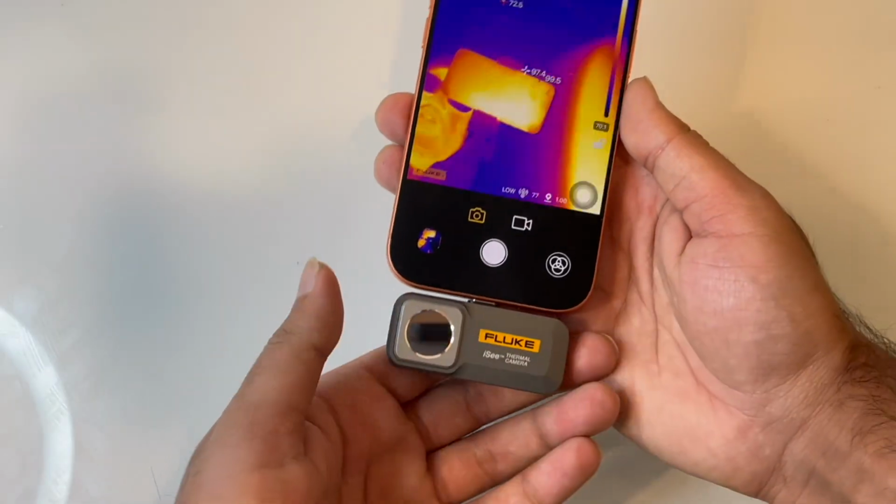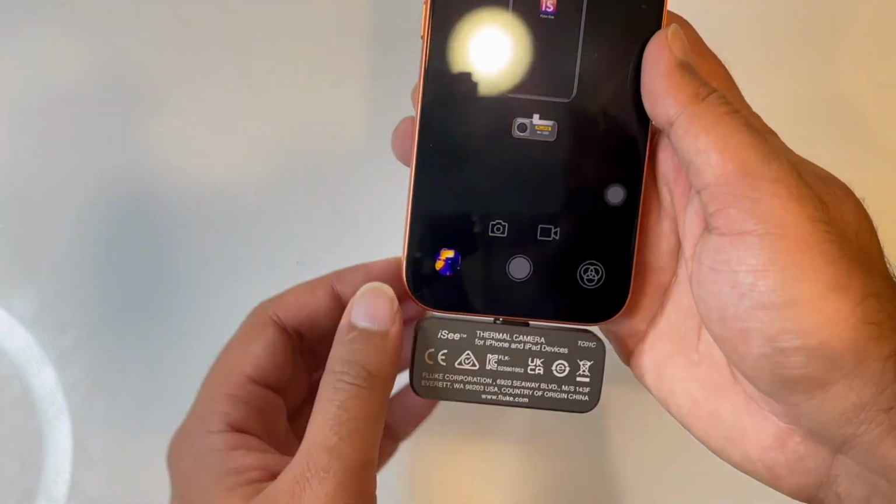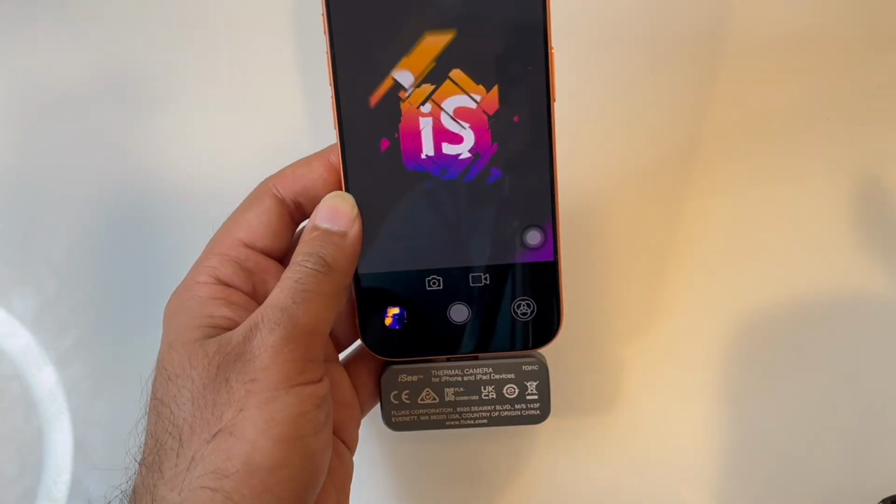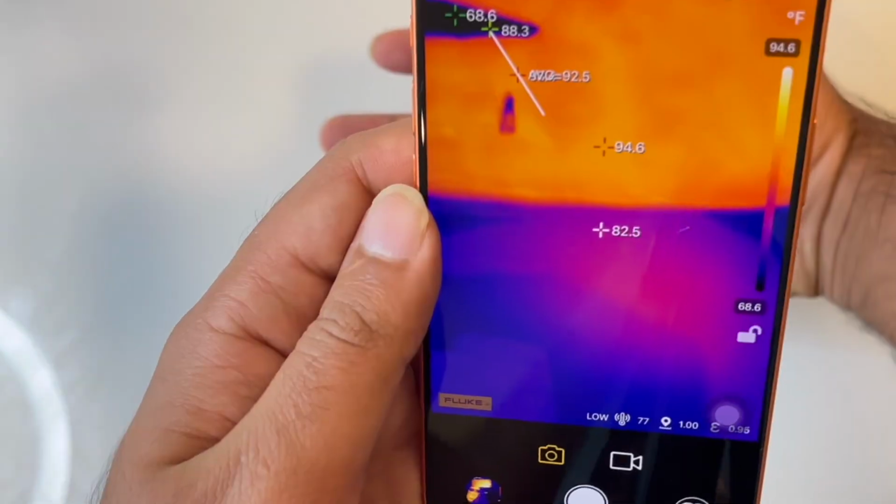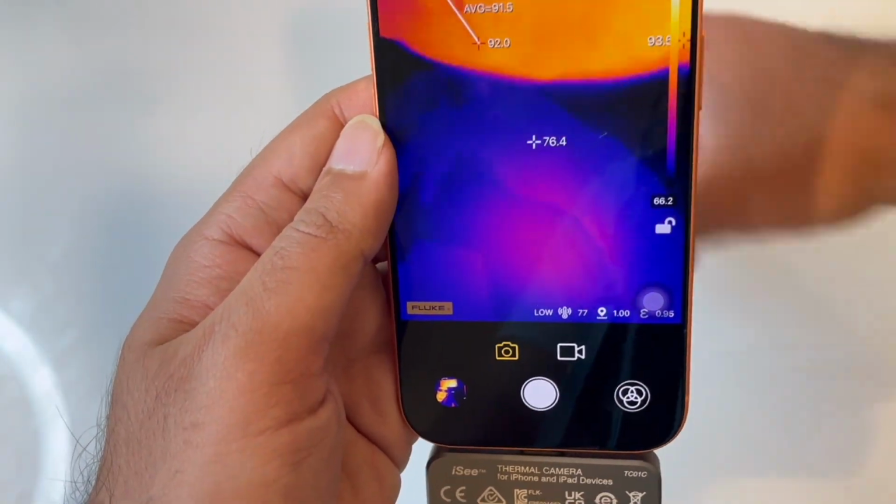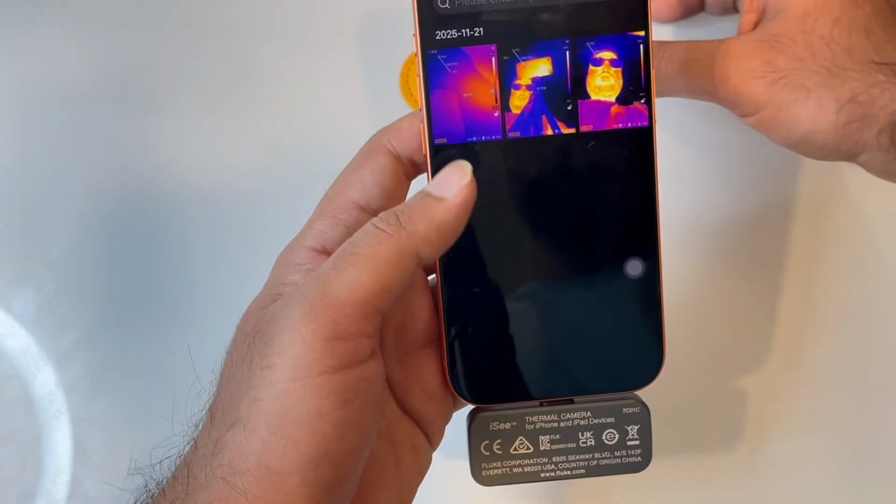By the way, you can flip this and then it will start recording in the other direction. So now the thermal camera goes on the other side. So you're not recording yourself, but you're recording something which is in front of you. So now let's say I have an object which is placed right here, and if I capture an image of that, it's saved in my thermal images.